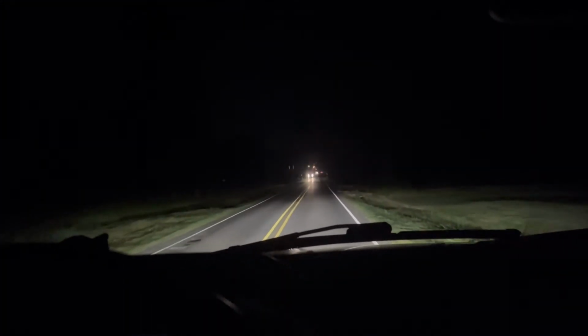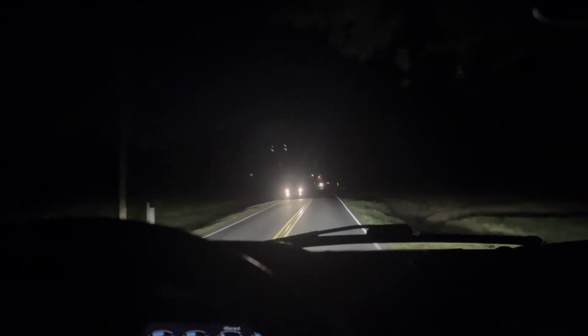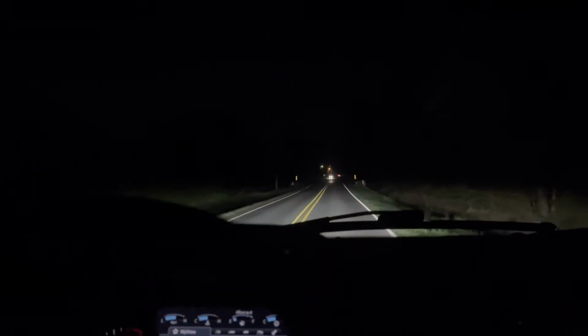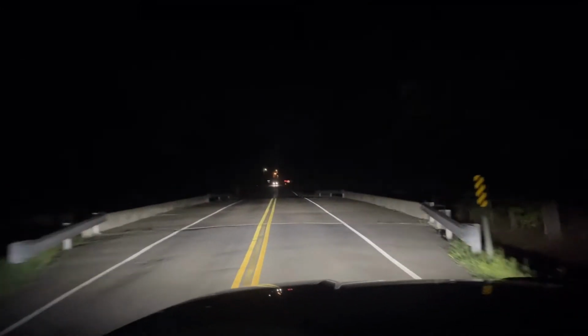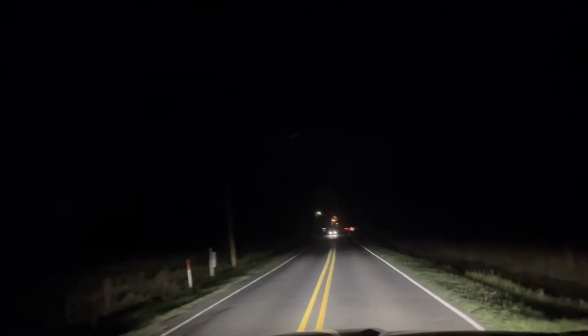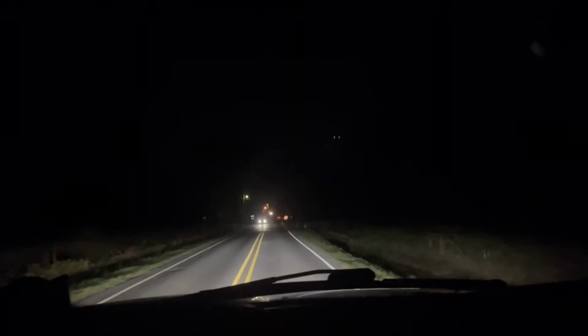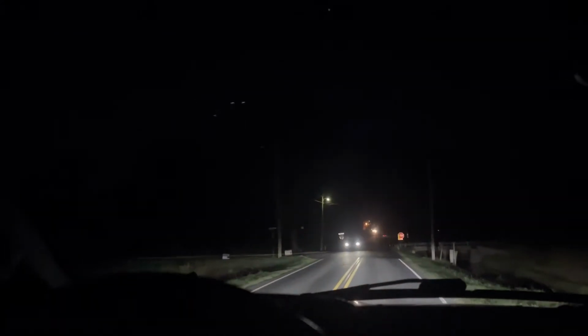So these are actually really good. I haven't had anybody flash me yet. Like, again, I need to angle them up a little bit. I'm just gonna drive so that y'all can see what they look like.